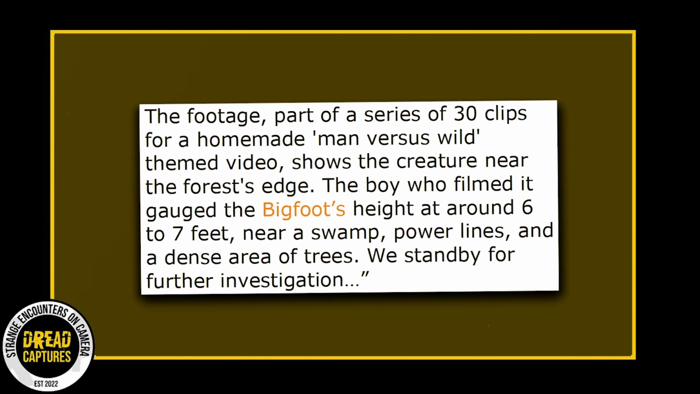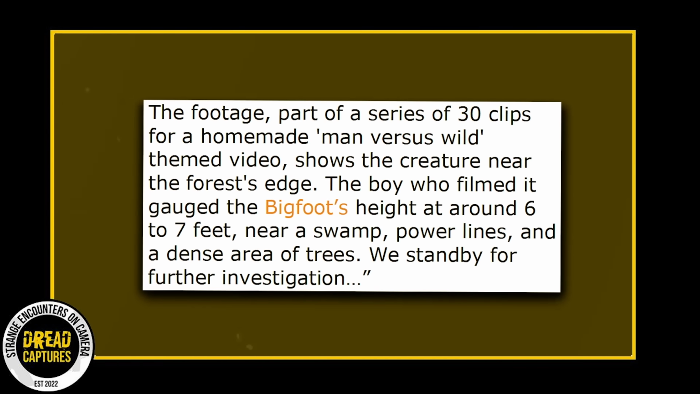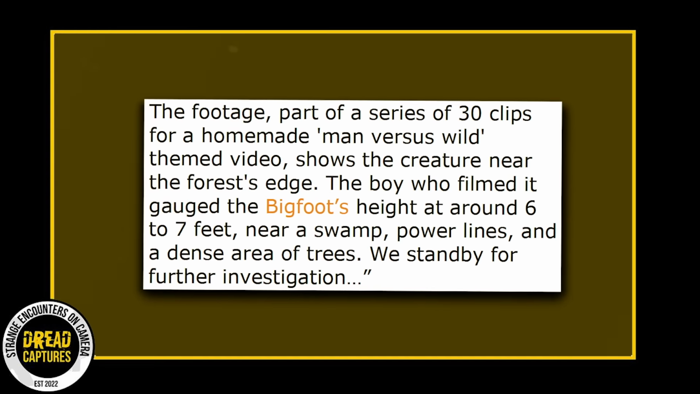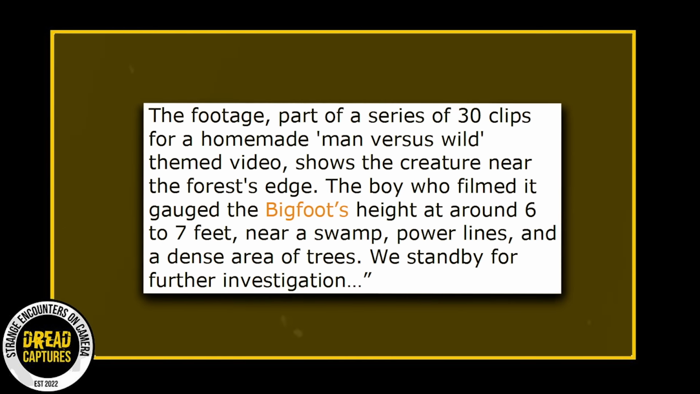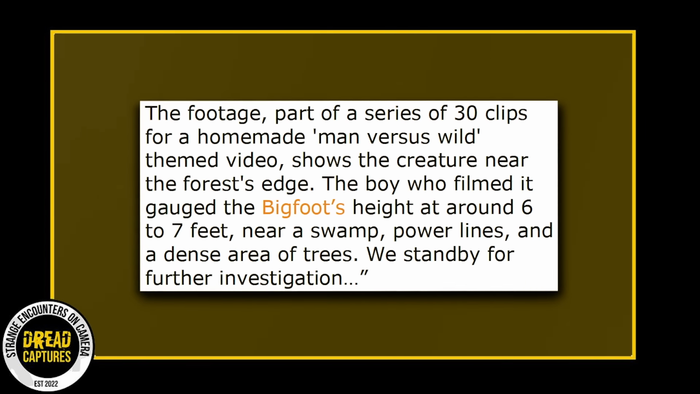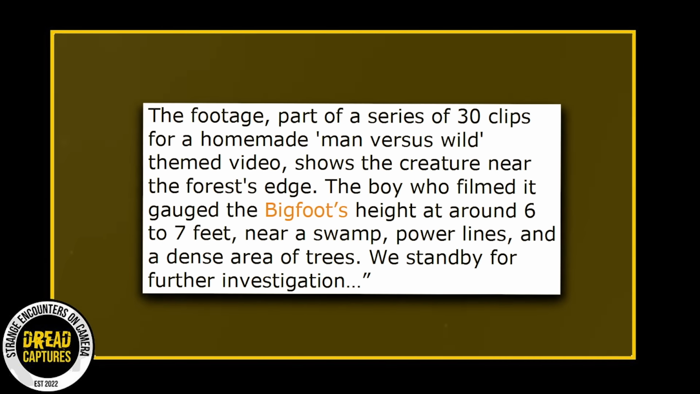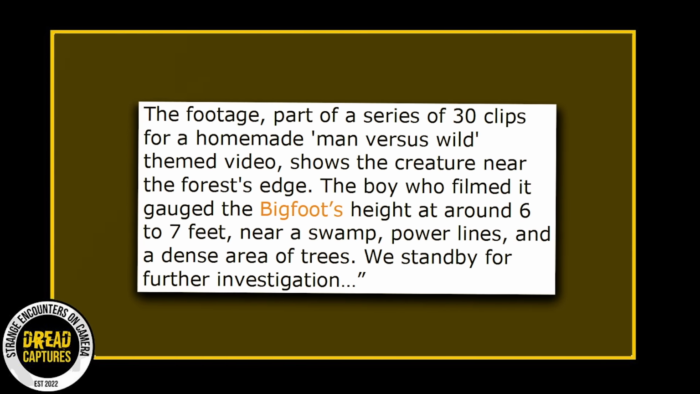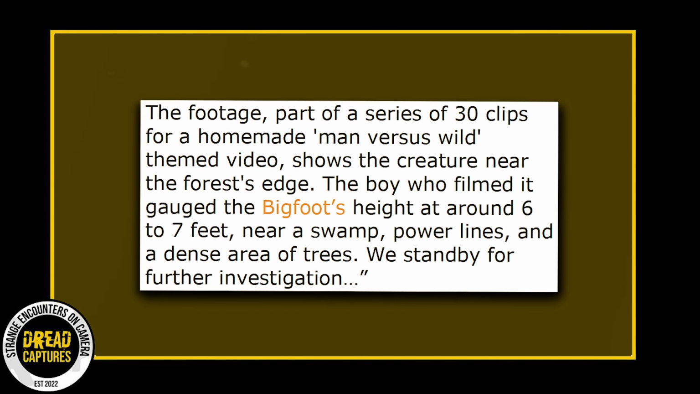The footage, part of a series of 30 clips for a homemade Man vs. Wild themed video, shows the creature near the forest's edge. The boy who filmed it gauged the Bigfoot's height at around 6 to 7 feet, near a swamp, power lines and a dense area of trees. We stand by for further investigation.